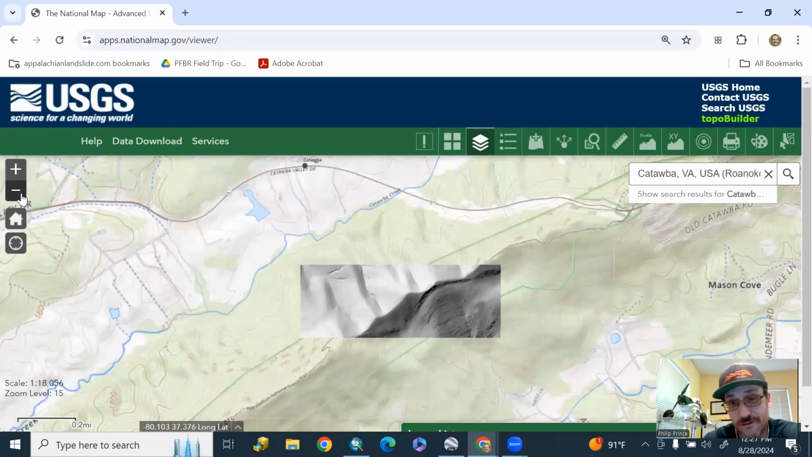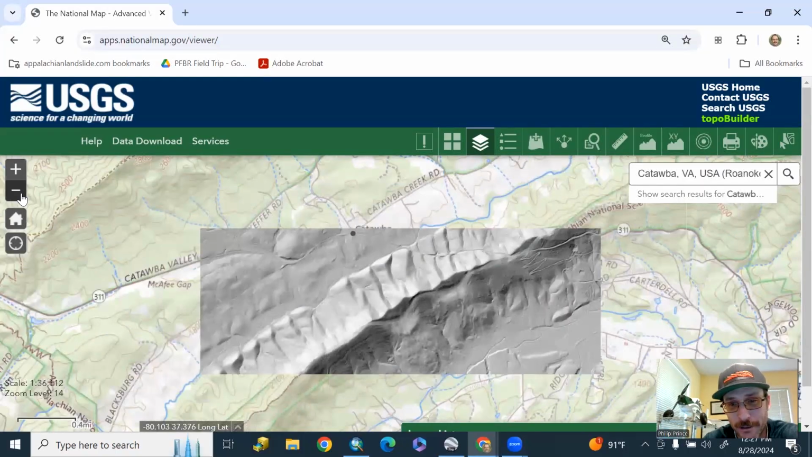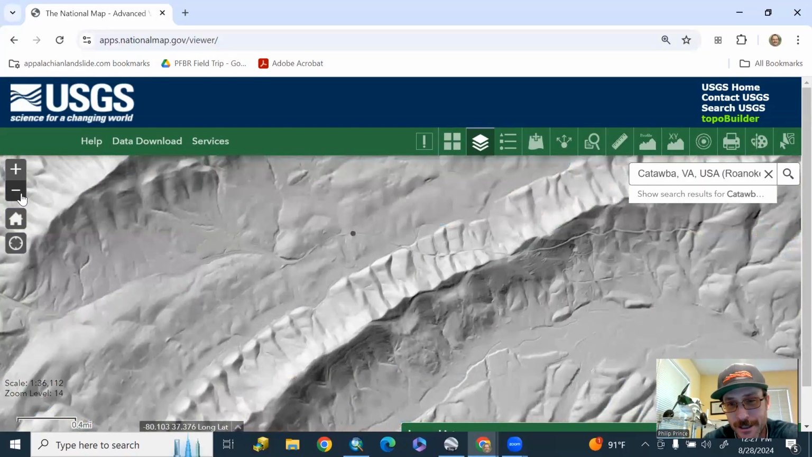And all of Southwest Virginia, in fact, almost all of the Commonwealth of Virginia, to be correct, has this quality of LiDAR uploaded to the USGS today, as far as I know. A lot of other states have it as well.